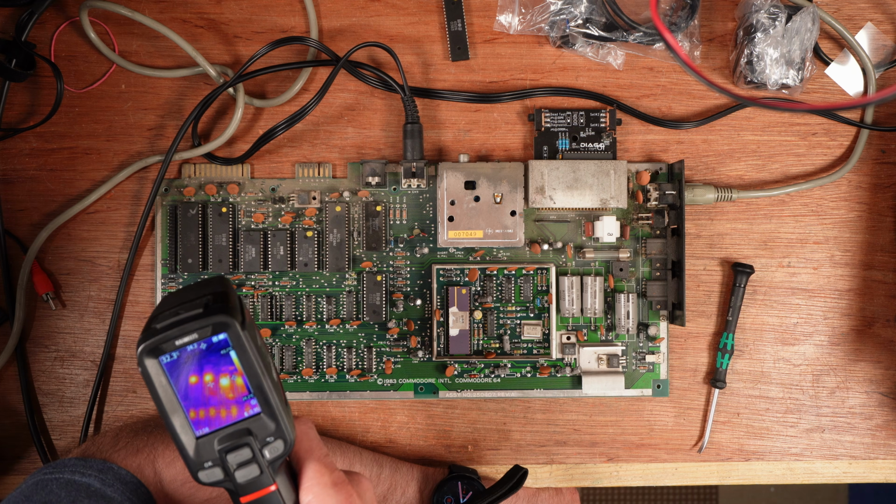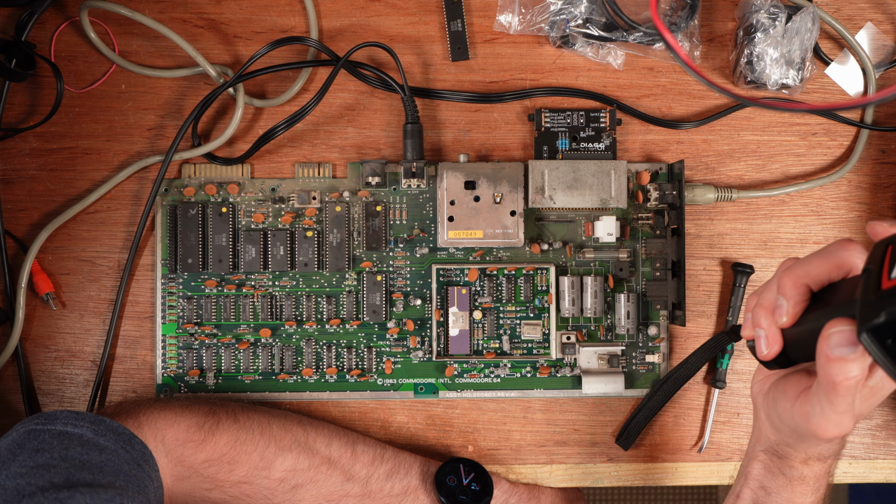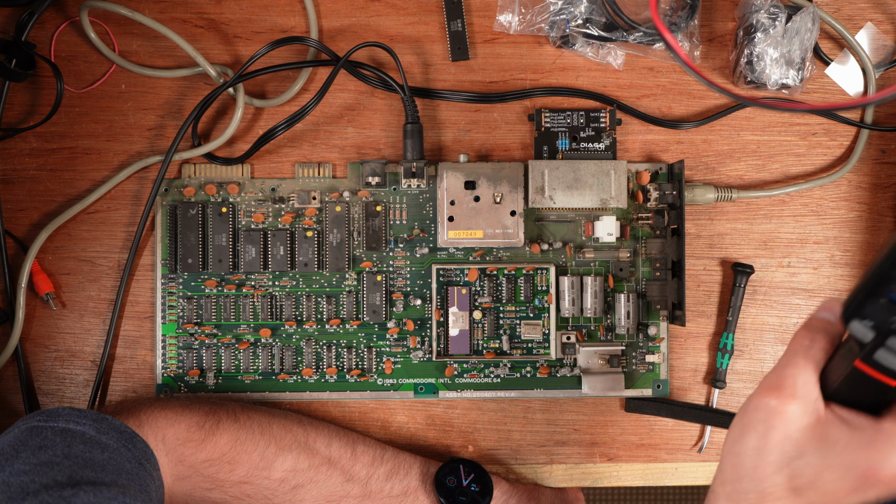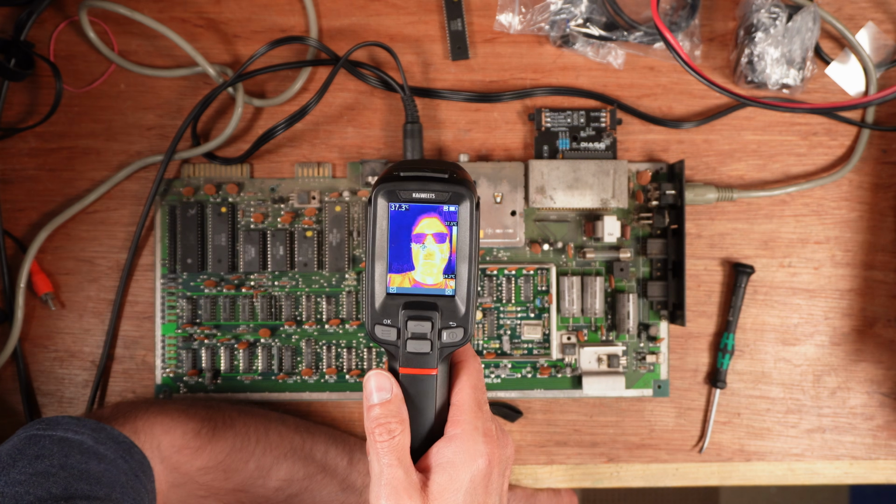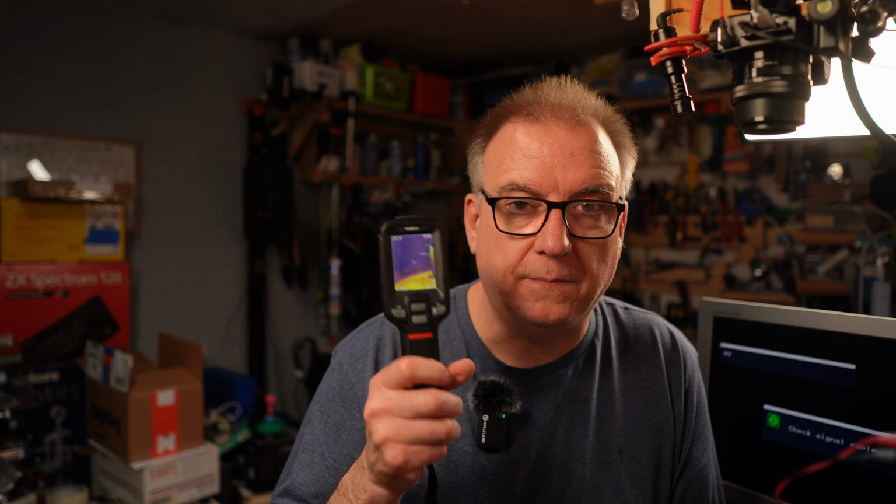But I quite like the pistol version just for the ability to actually point it at something, pull the trigger, and you've got an image. Yeah, so despite my reservations about the screen size and other things, the benefits of this, its huge battery life and pickup and playability, is something that's really going to be useful to me. So I really look forward to using this in future videos.